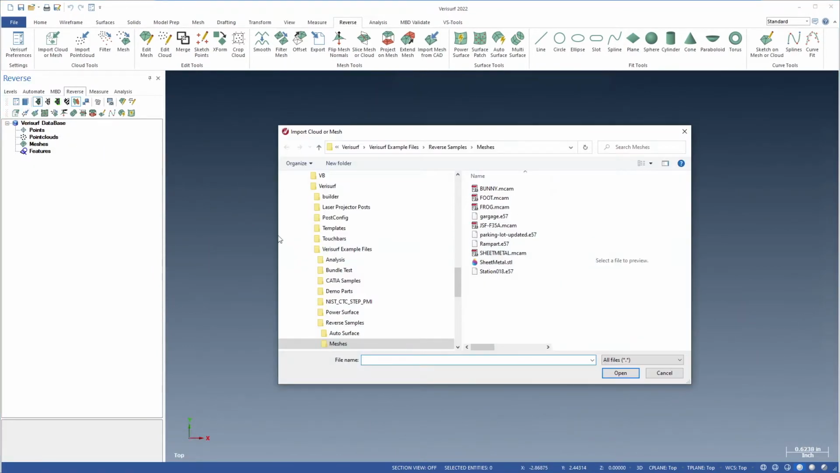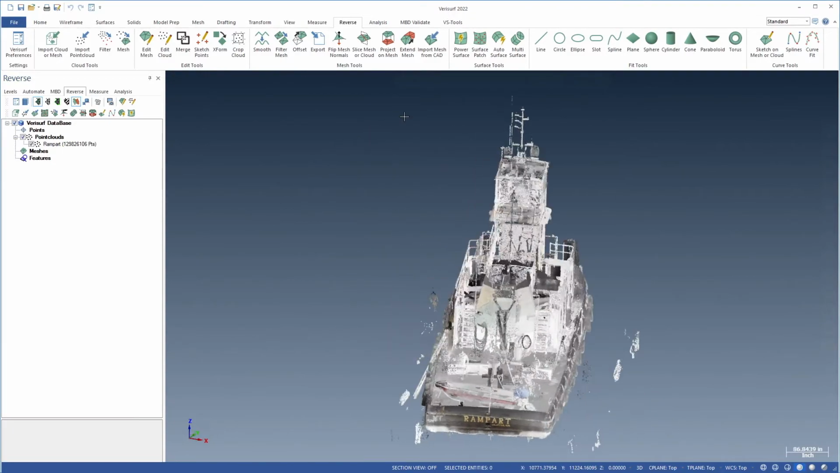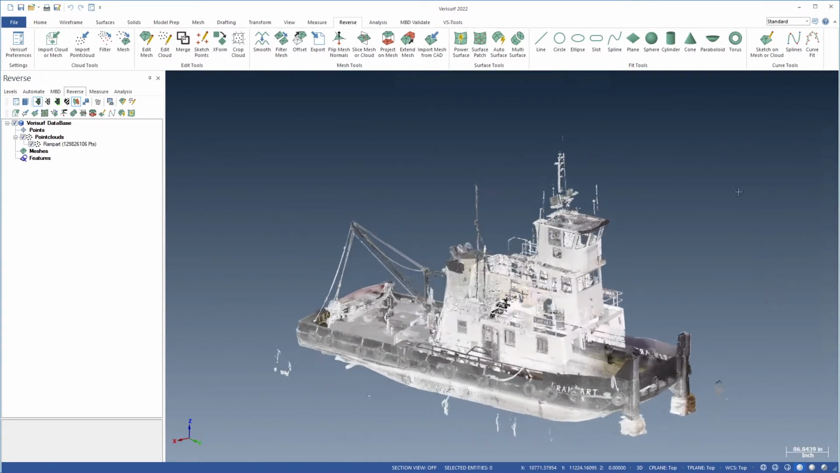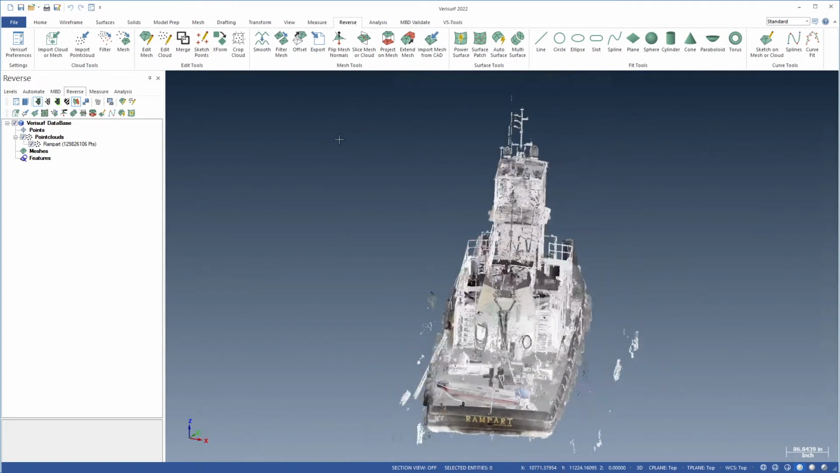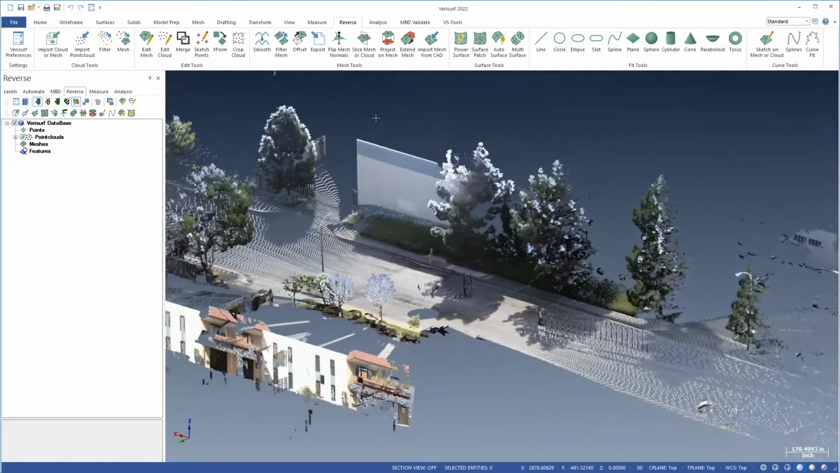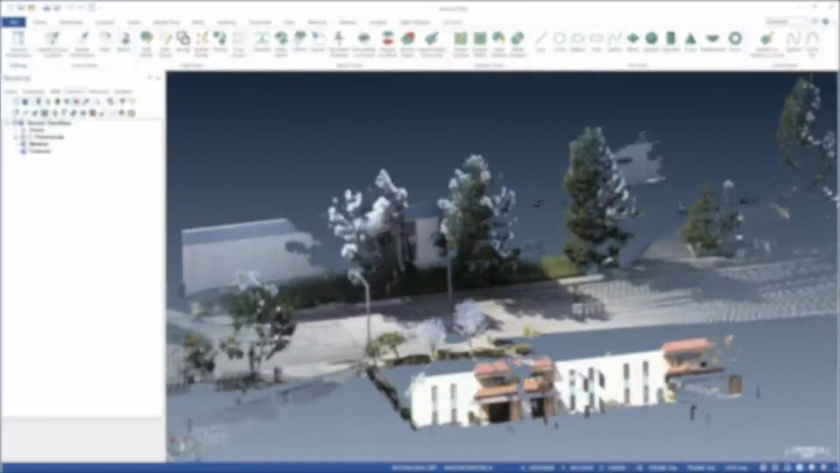Verisurf now supports reading and writing the E57 file format, a compact, vendor-neutral format specified by the American Society for Testing in Materials for storing point clouds produced by 3D imaging systems, such as laser scanners. E57 file support extends Verisurf's support for devices such as large-volume terrestrial scanners, capable of scanning volumes the size of a city block or larger.